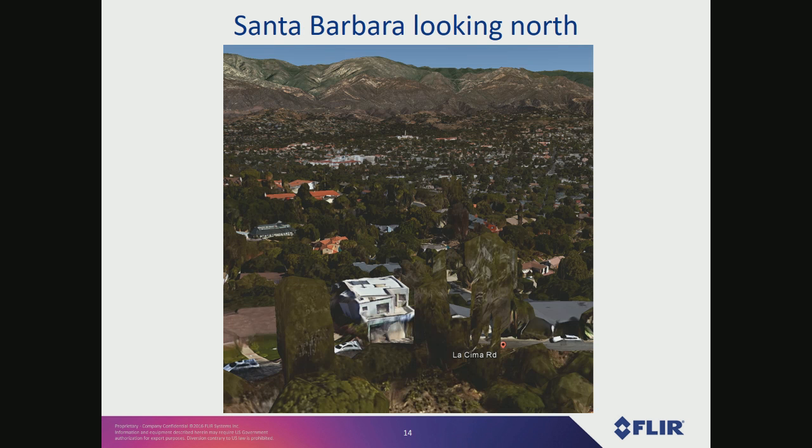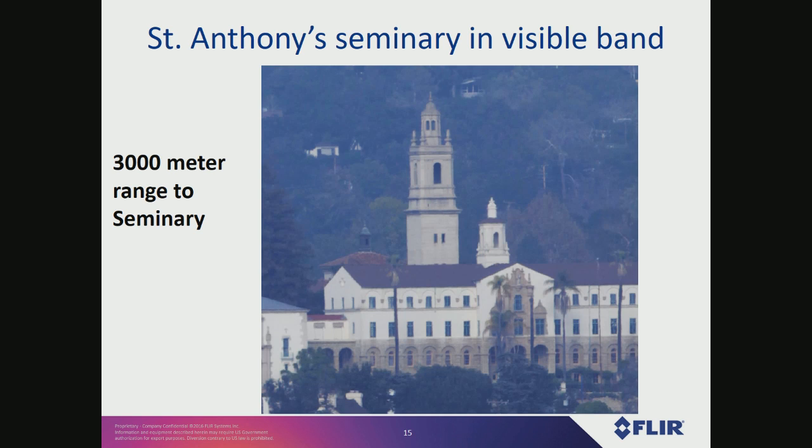So here's the view from the patio of my friend's house where I shot this panorama. I collected the data and then I gave it to Rich Cagley from Toyon, and he and I did our own processing on it. You can see there's a building out in the distance, kind of a white building there. That's the seminary. So the seminary is about 3,000 feet away from where the camera was set up.